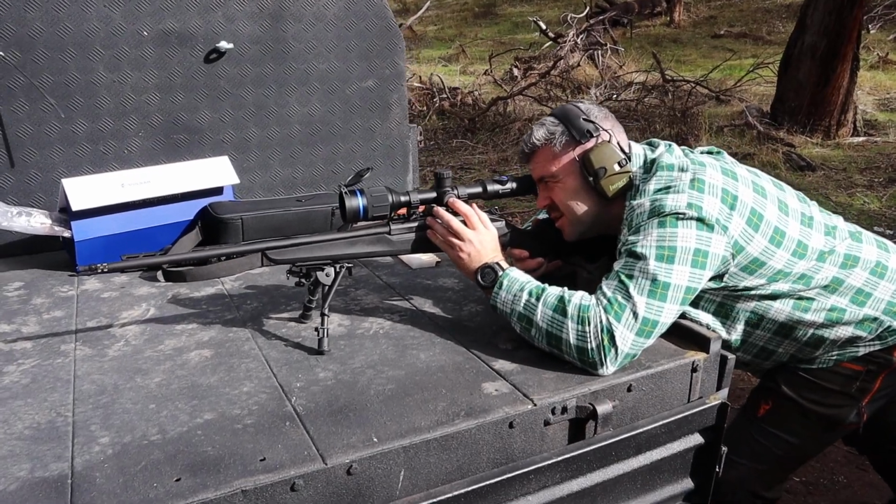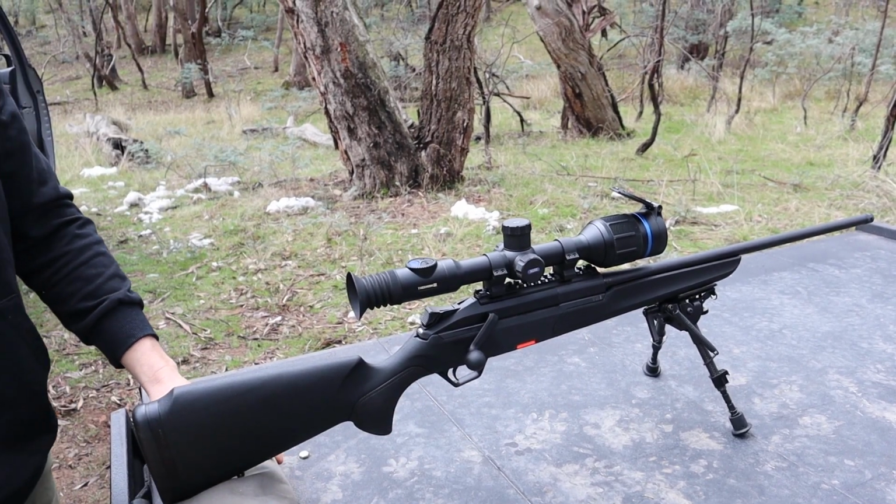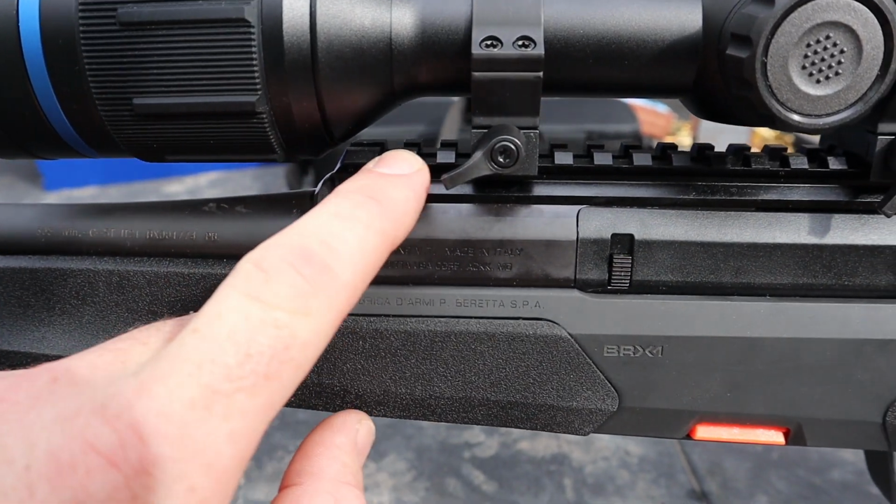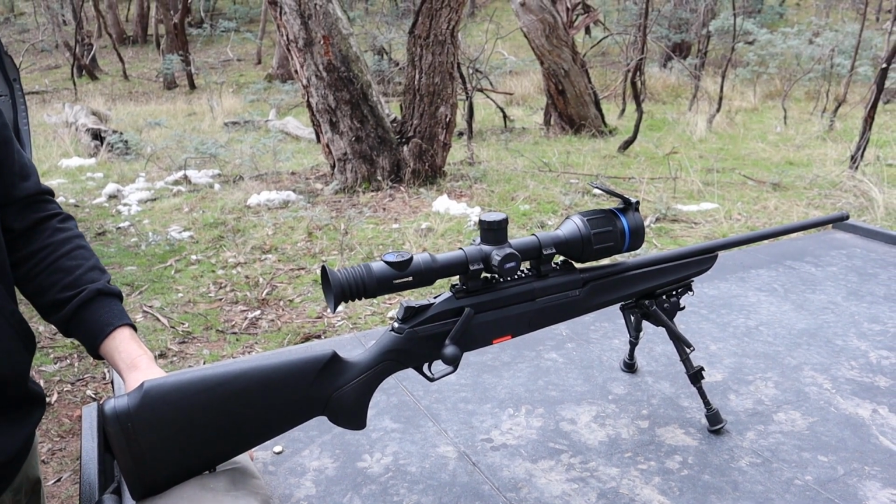One thing we did find though, particularly on this rifle, is this. This is the issue, that's too far forward to even get an eye picture. Yeah, that's what I found as well, but that's as far back as we could get the sight before it hits that pic rail, which means that you really have to crane your head forward to get a good sight picture through there. So that's a bit of a pain in the ass.